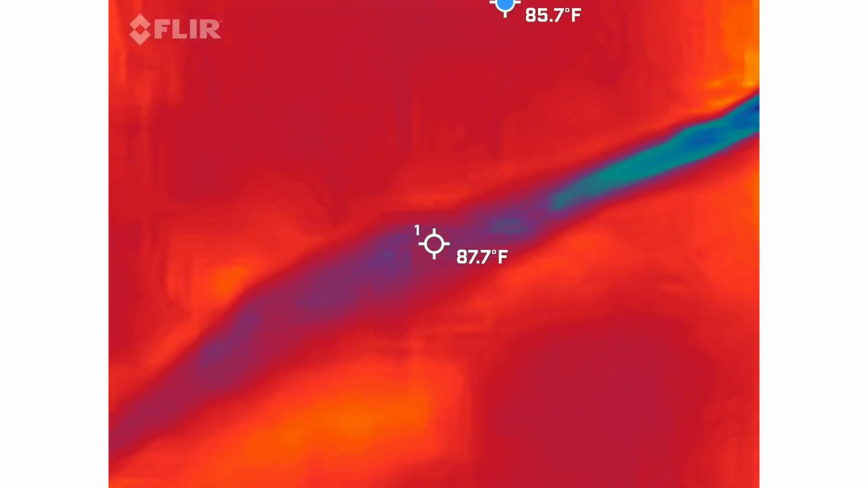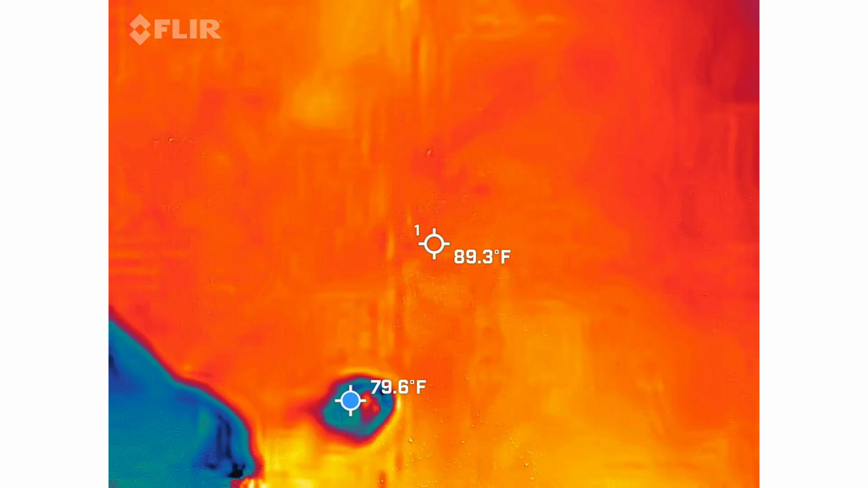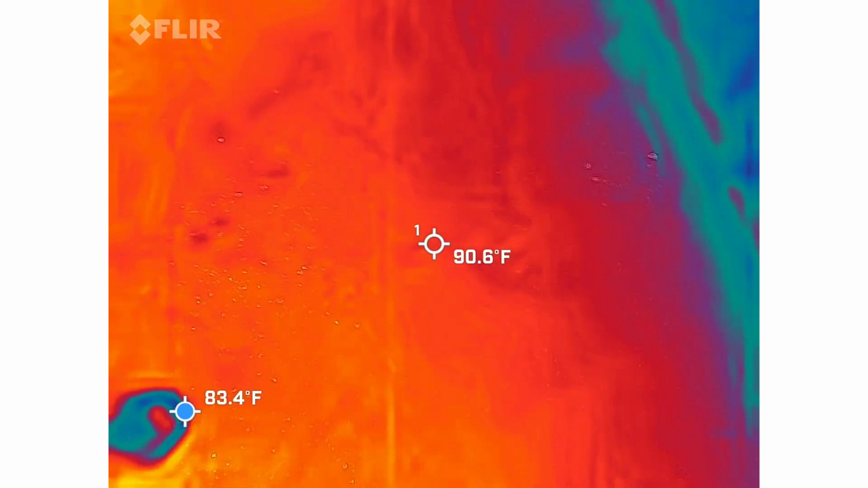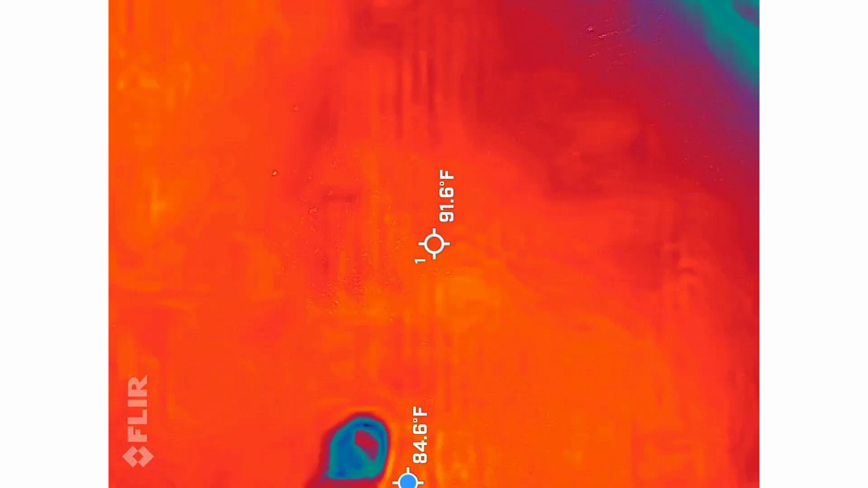Wow, that is sensitive. So now I'm at 3.7. I got to write that one down. Actually, I have it set on slow. That's why I leave the temperature on there. If that wasn't on there, it would be like 37, 36, 37, 36. It'd be super, super fast. But let me make sure this is tight in there before I hand this back to him.